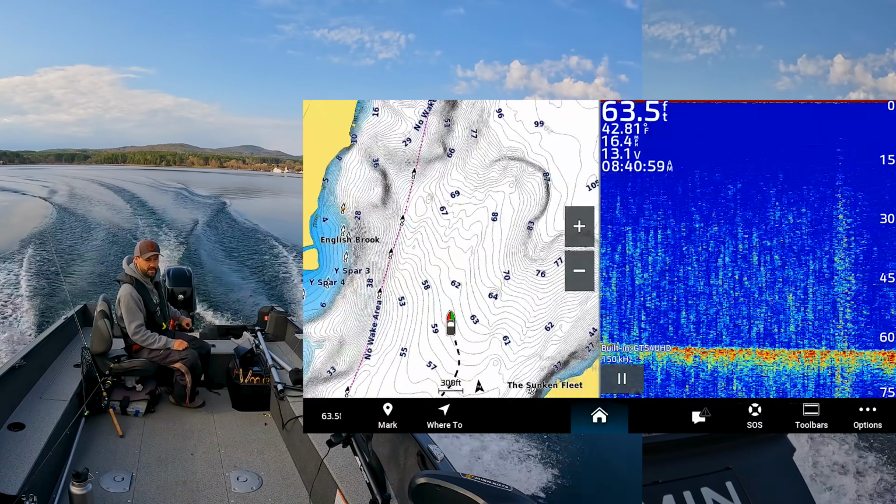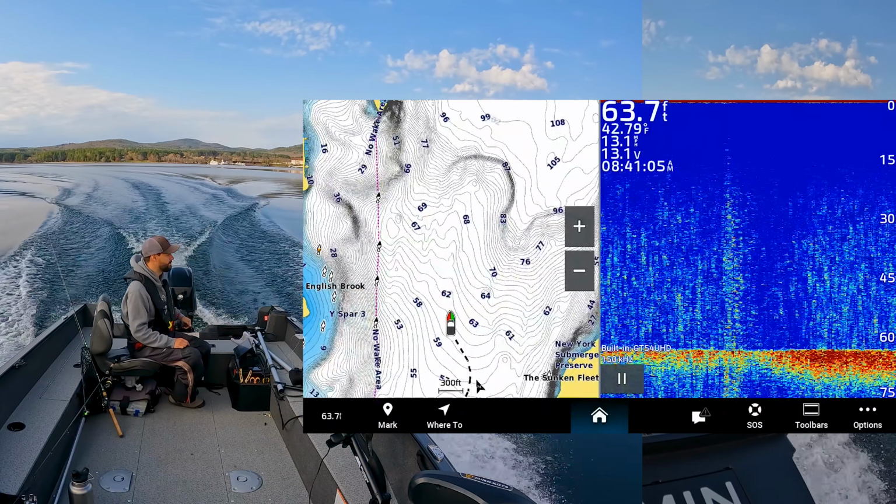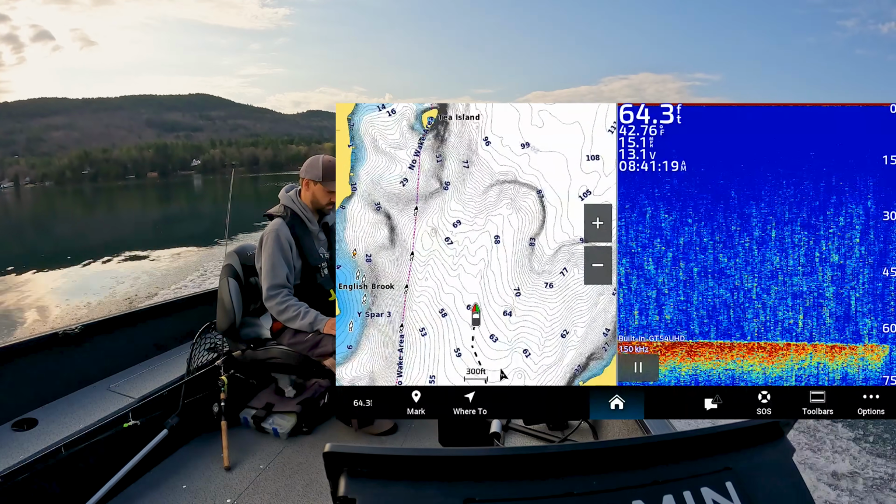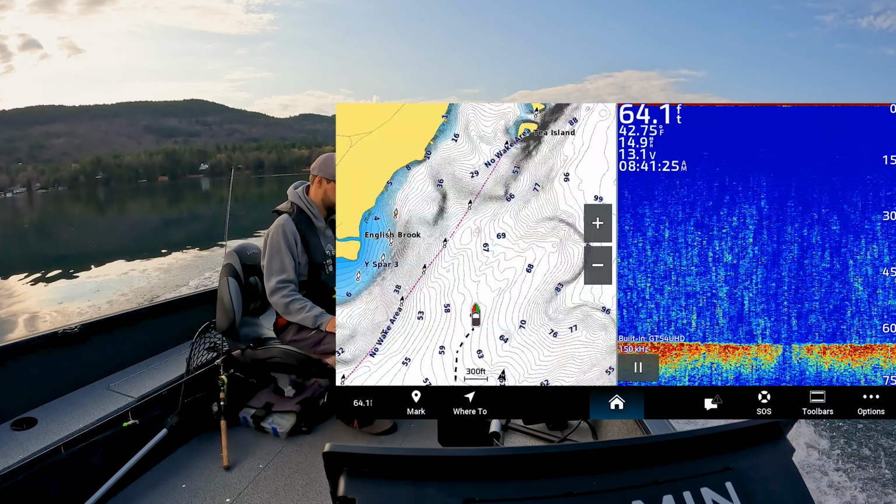Starting to lose bottom a little bit, so I'm going to slow down. And my sonar is actually up this side of the boat. I'm also trying to keep the boat kind of level because it's on that side. If it was in the middle, I wouldn't be worried so much.